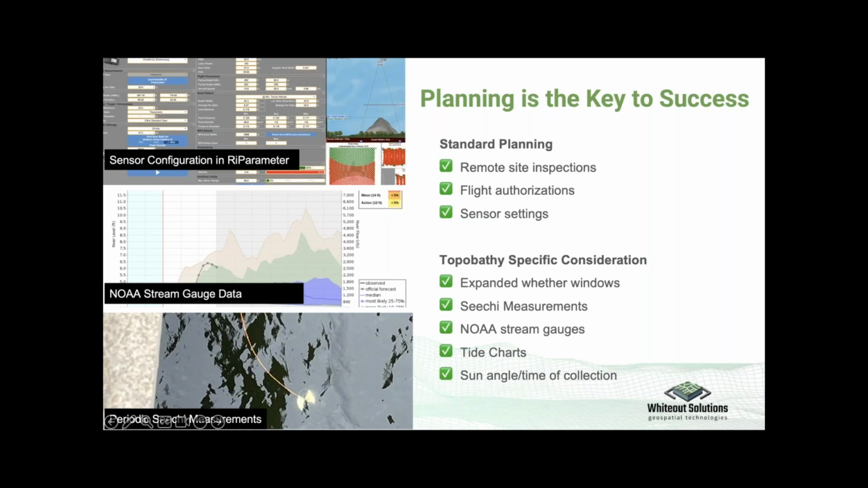We also look at NOAA's stream gauges, typically 3 to 5 days out, trying to look for what the normals are for those areas, and then validating against it as we get closer to the survey date, just to make sure that the water levels are indeed coming down and that there's a lower risk of turbidity in the water.